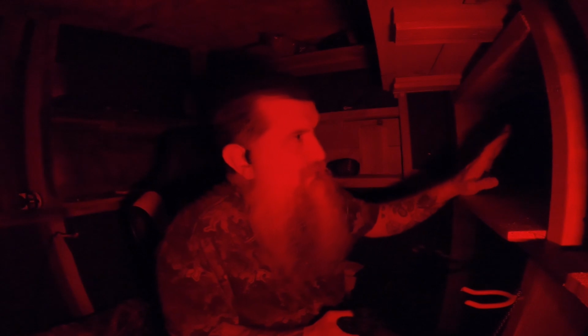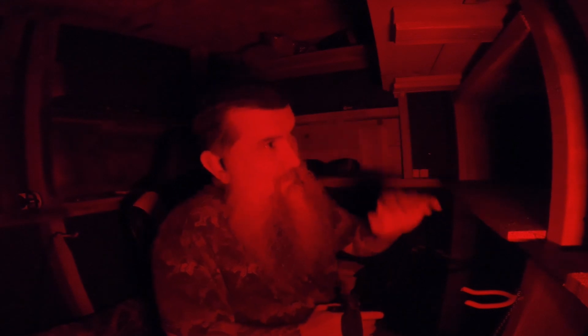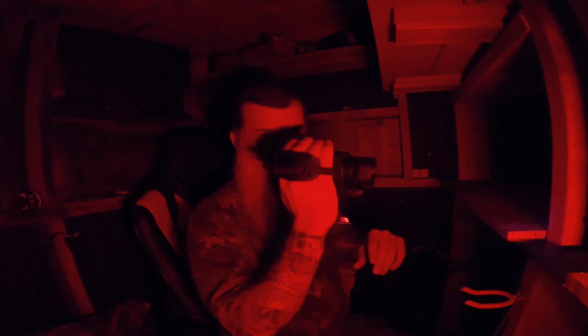All right, so I got my window open. I will start off by saying it's pitch black outside. There are no lights anywhere for miles. Like I can see faint lights hitting the clouds right now, probably about 50 miles that way. That's how far out they are. But it's pitch black right now. It is overcast, no moon. Let me show you what this thing can do.